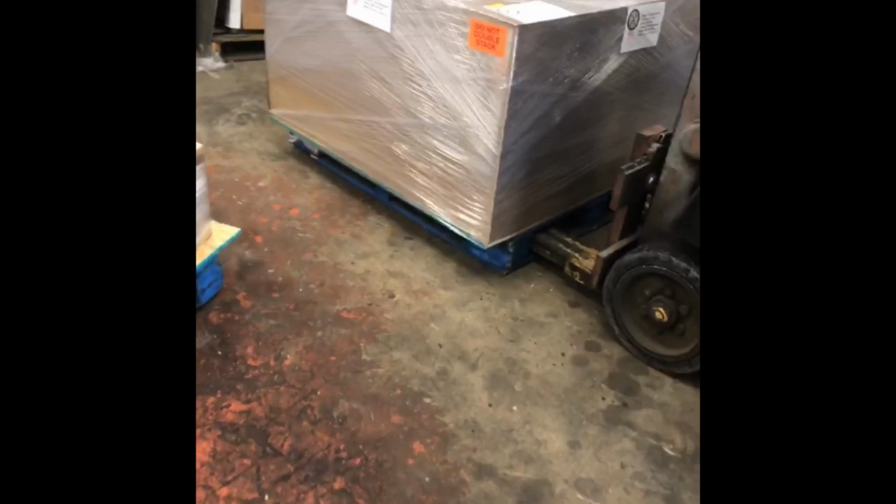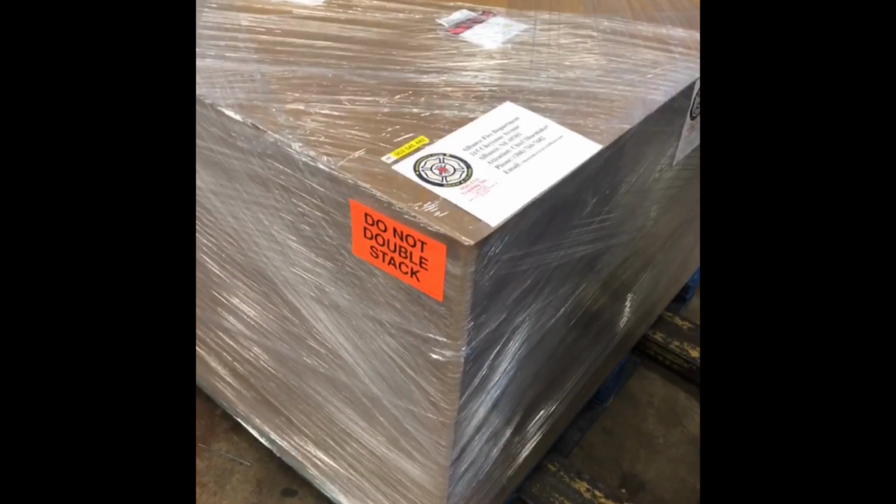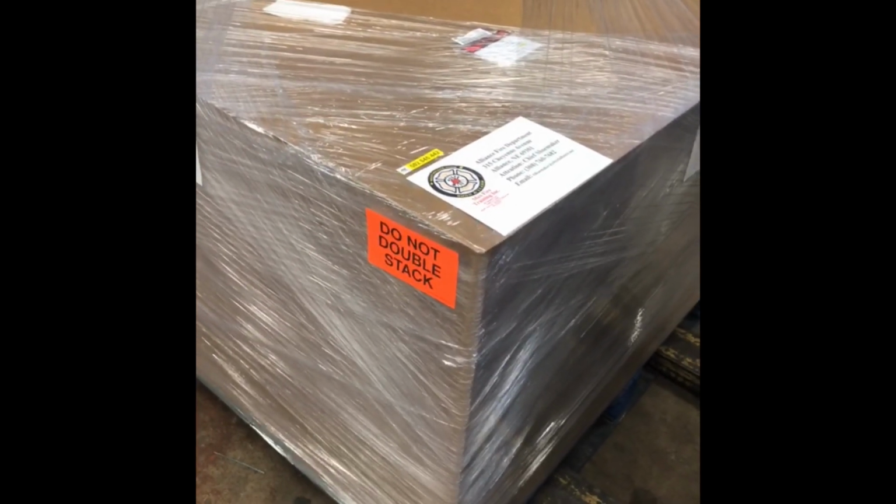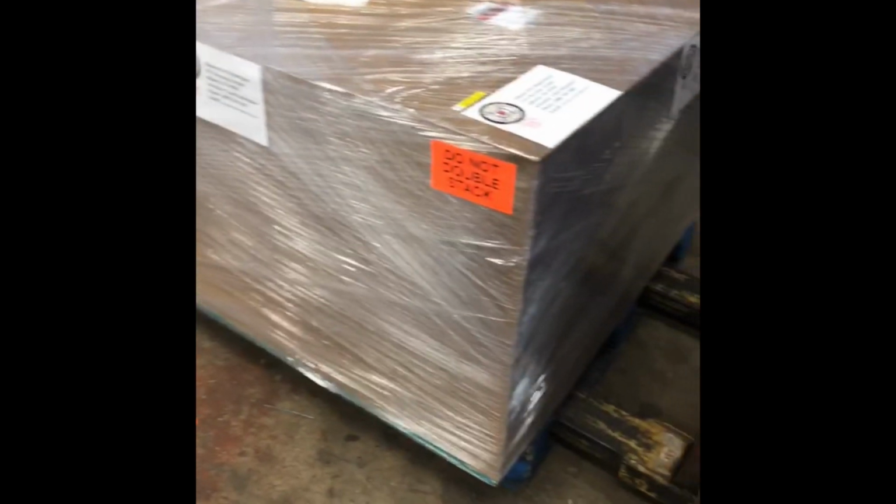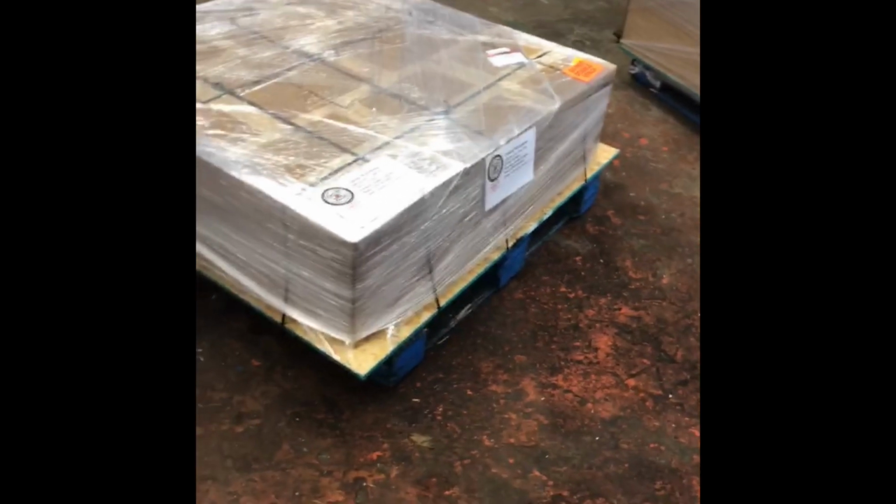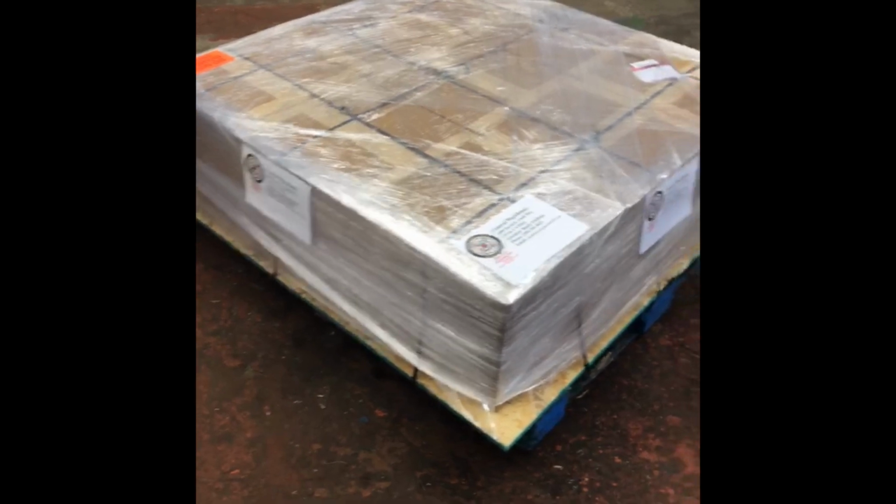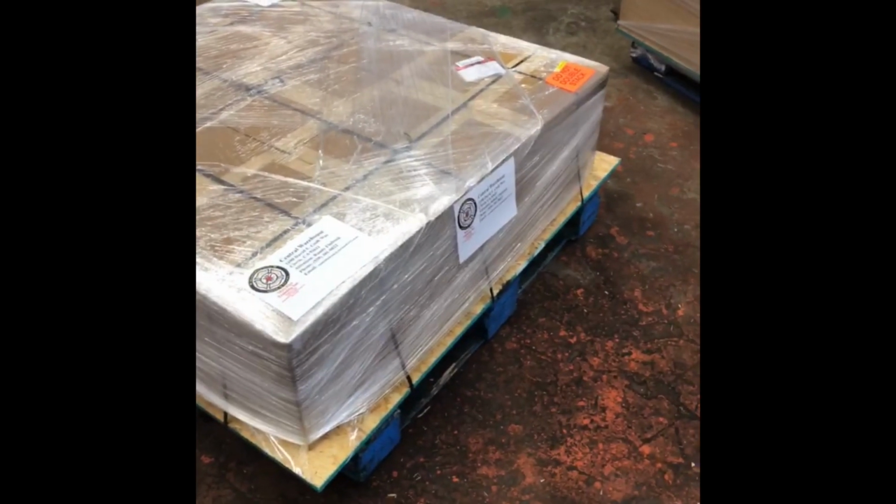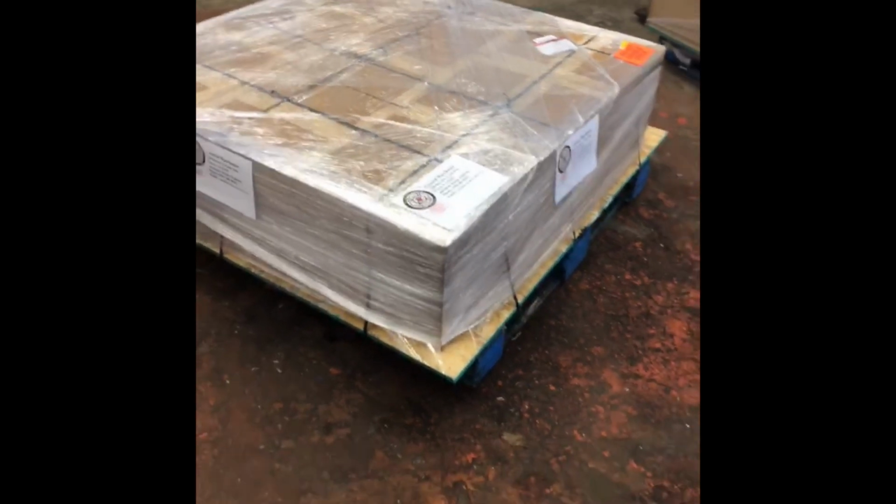Right here is crate number one. This is 7 boxes of fuel loads with the Max Firebox. This is heading to Nebraska. So there's one crate that Dave's going to be taking for us today. The second crate is right here with 9 boxes of fuel loads, and this is heading to California. So this is going out to California, 9 boxes of Max Firebox fuel loads.